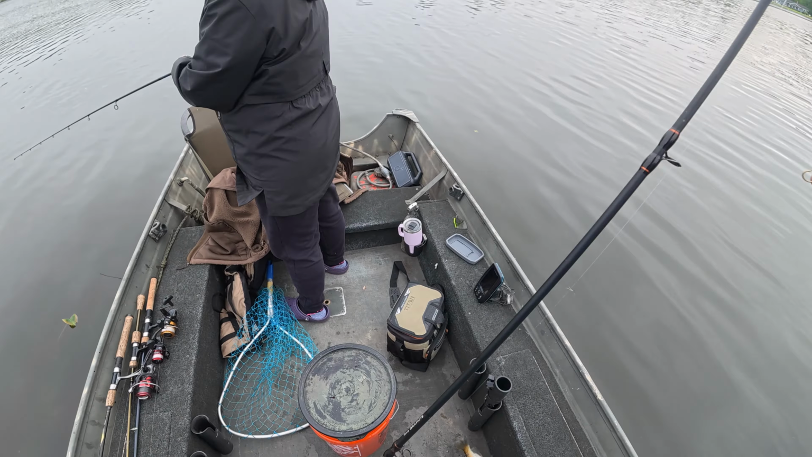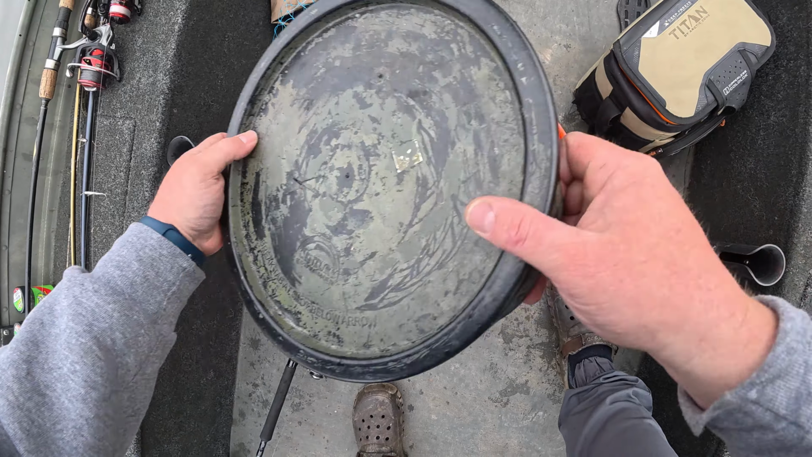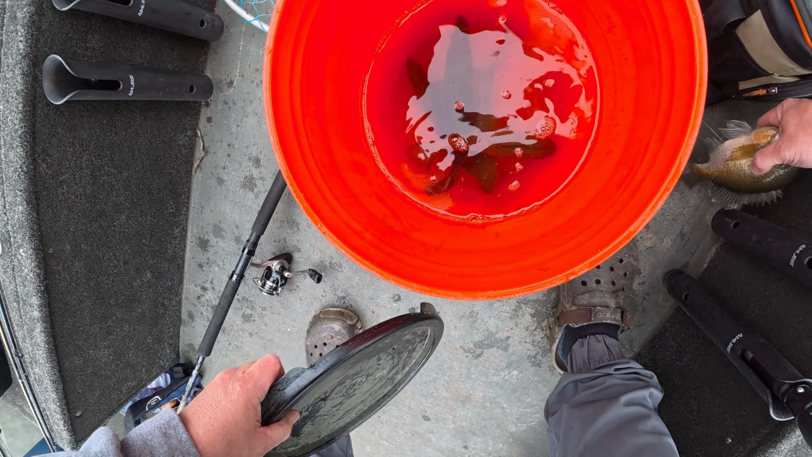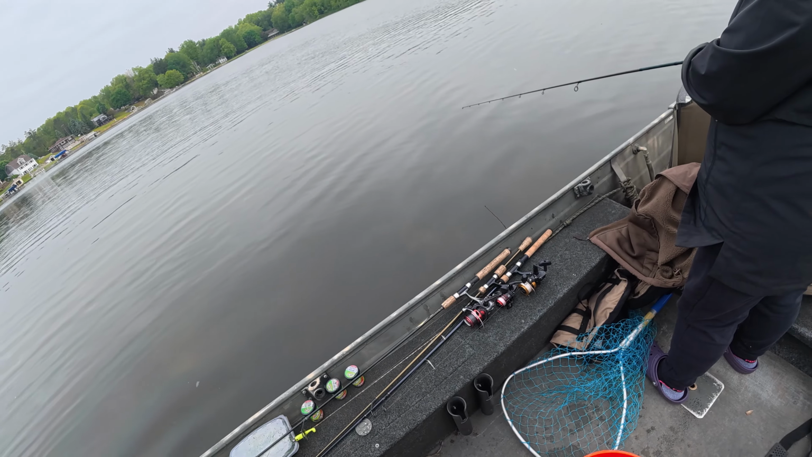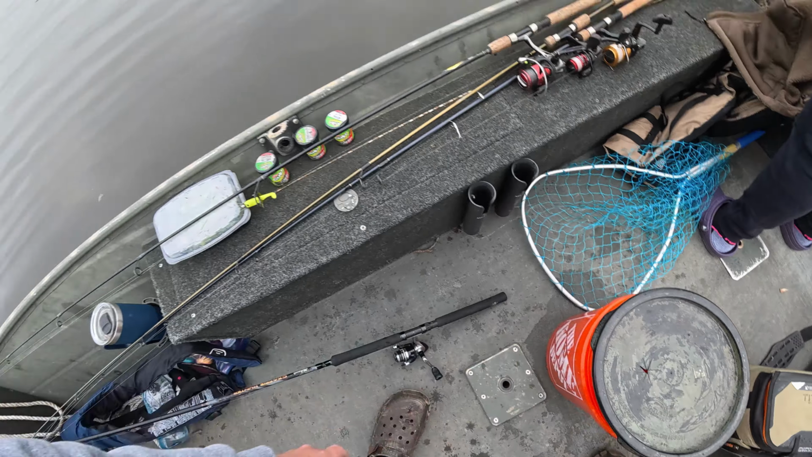Oh boy, he was just skin hooked. I know. Skin-a-marinky dinky dink. Looks like his... Oh, look at his back. Oh, ew, better let him go. Who knows? Yeah.